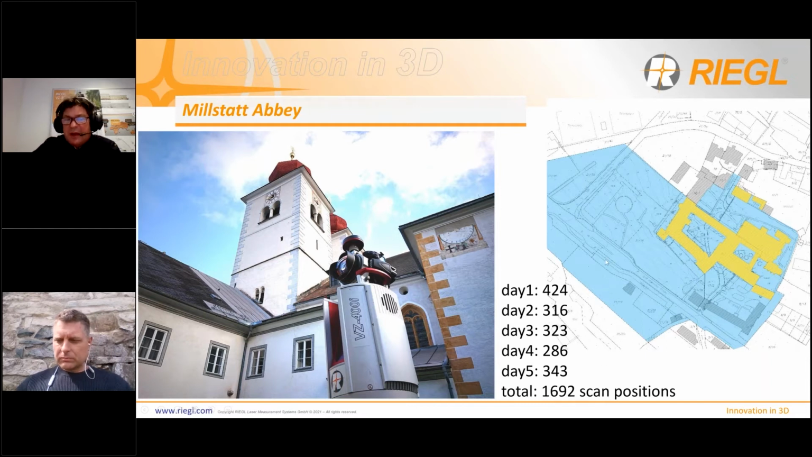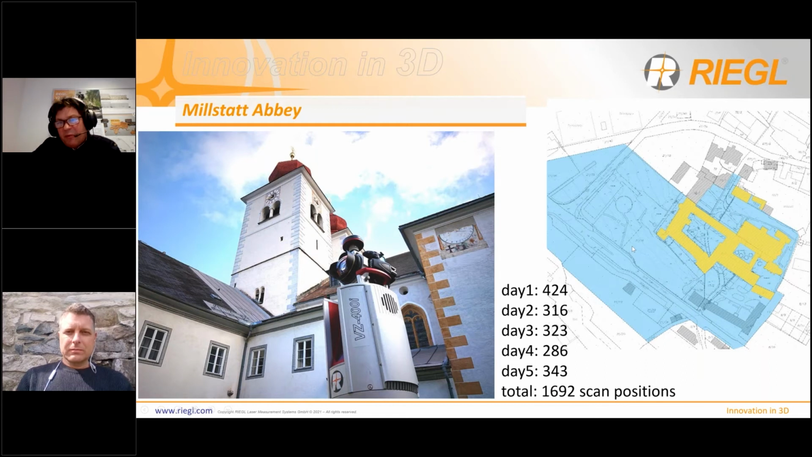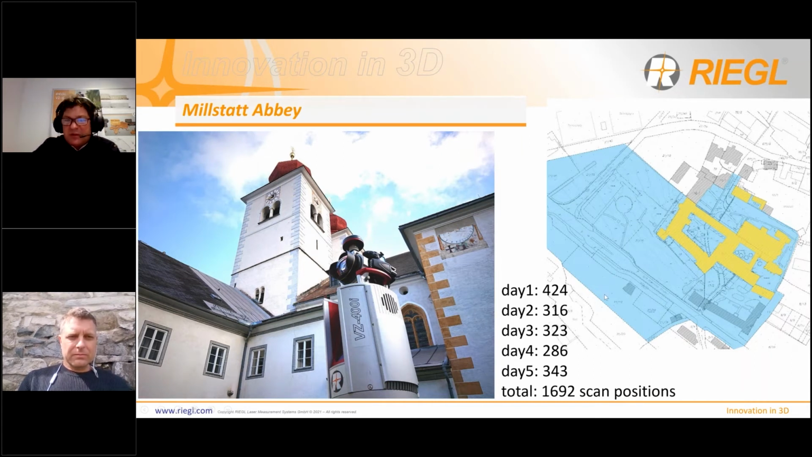In total, it's a scanning project of 1,692 scan positions. We recommend a project in RiSCAN PRO, the software for our laser scanners, of maximum 1,000 scan positions. But yes, it's possible to have also projects with more than 1,000, but then you have to use several projects.